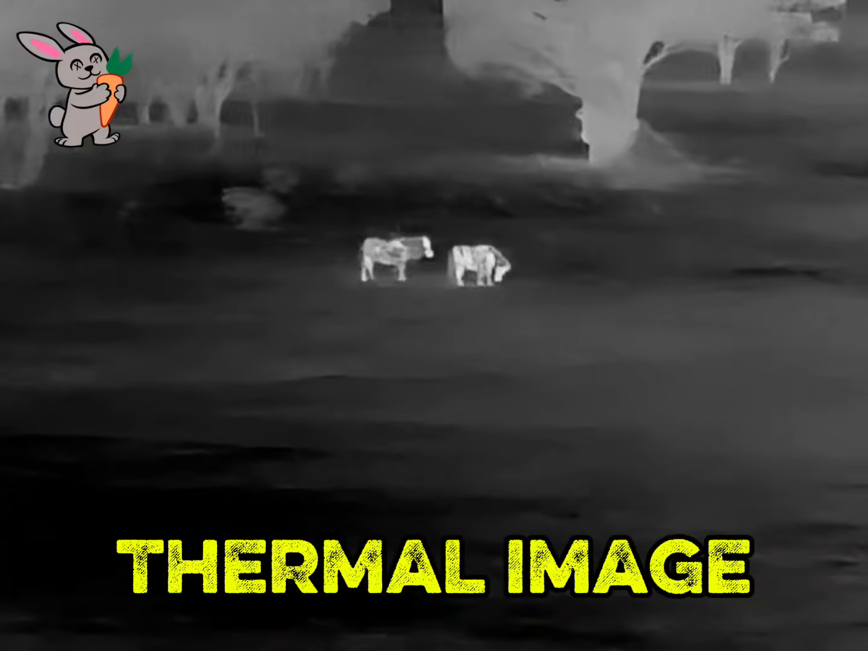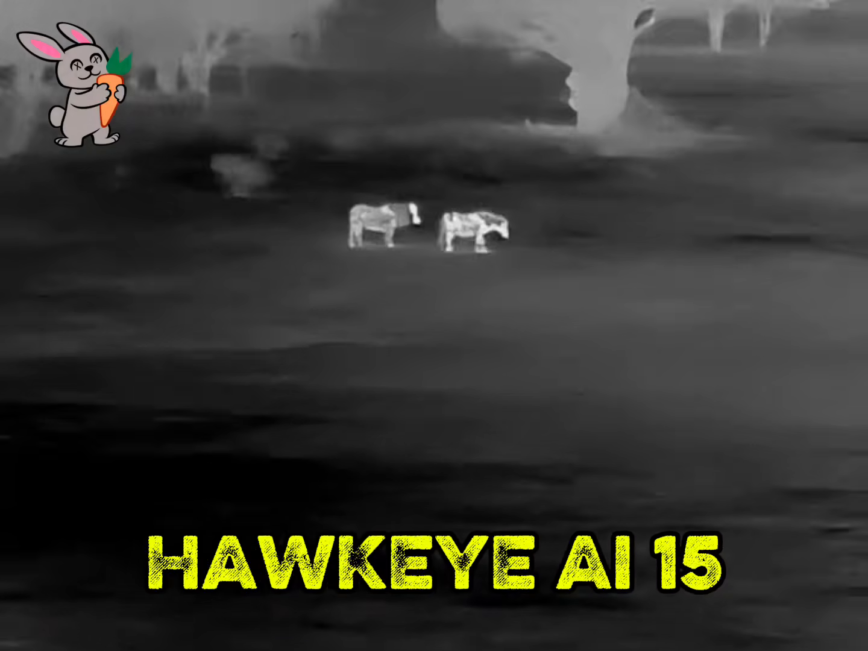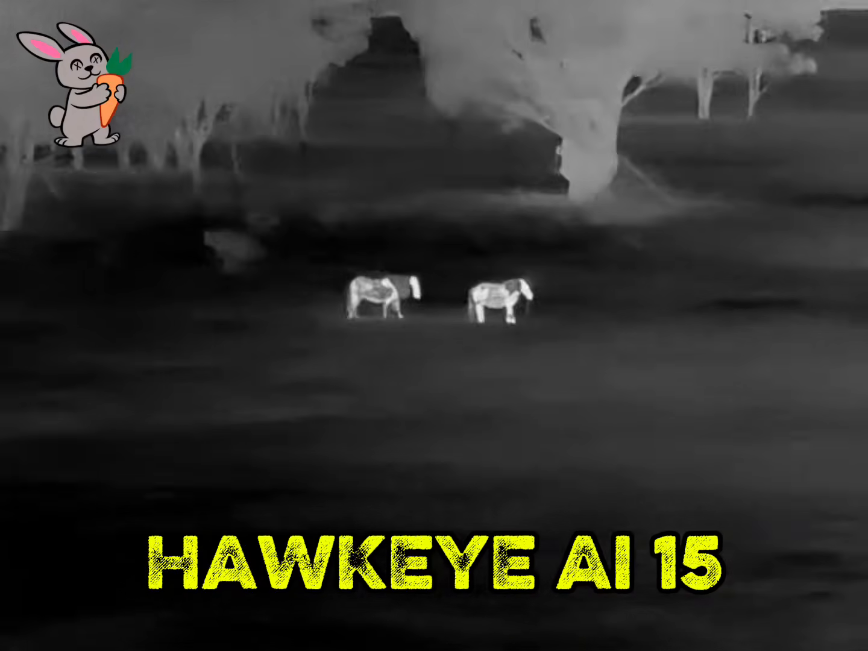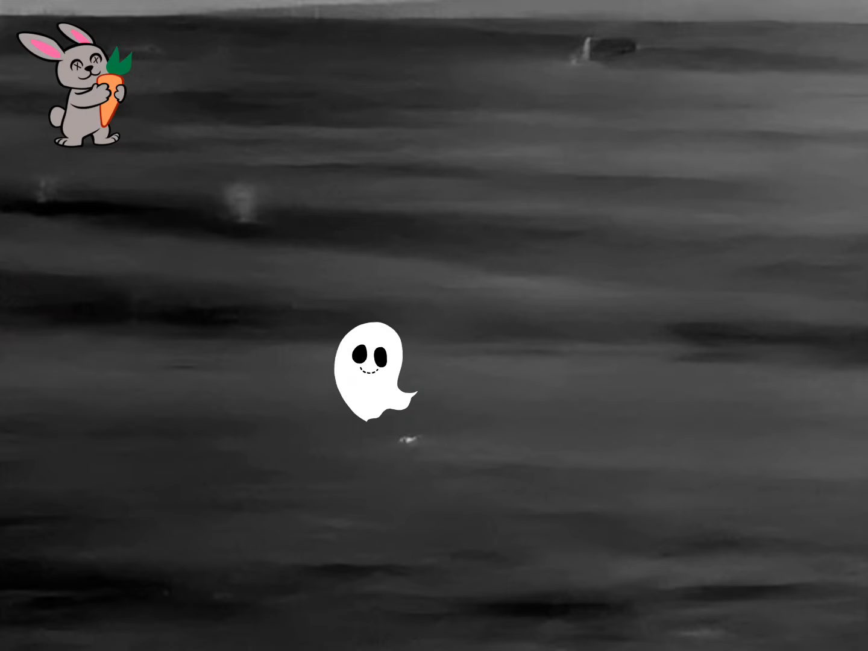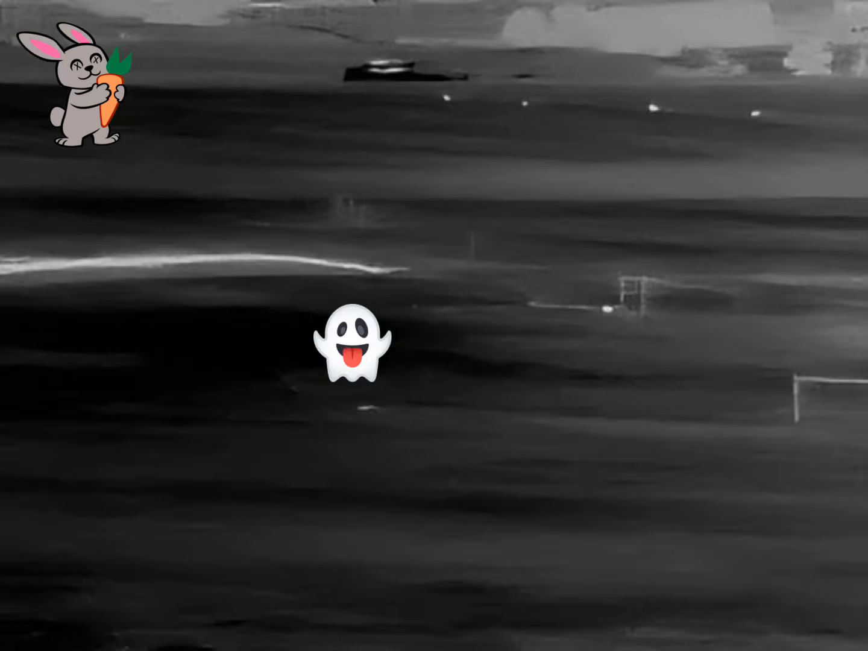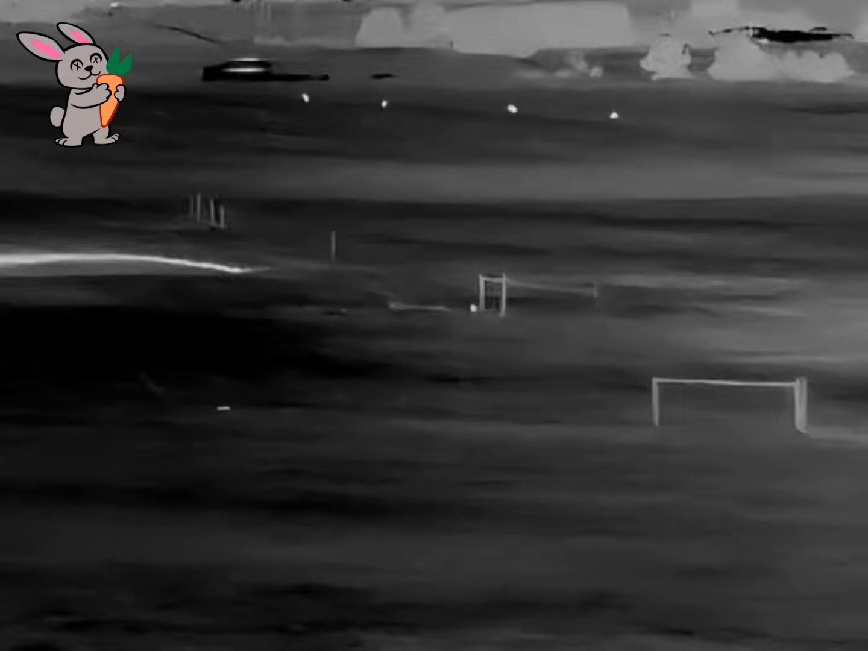More images from the thermal, and here are those two mobile speed humps again. I'll quickly fast forward while I pan right. And as they say on TV, here's one I prepared earlier. And another for good measure. But here is my point of interest, this little critter here.